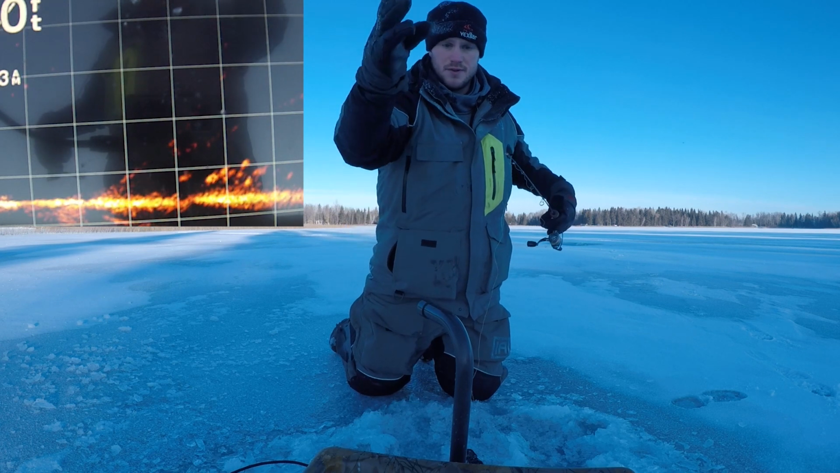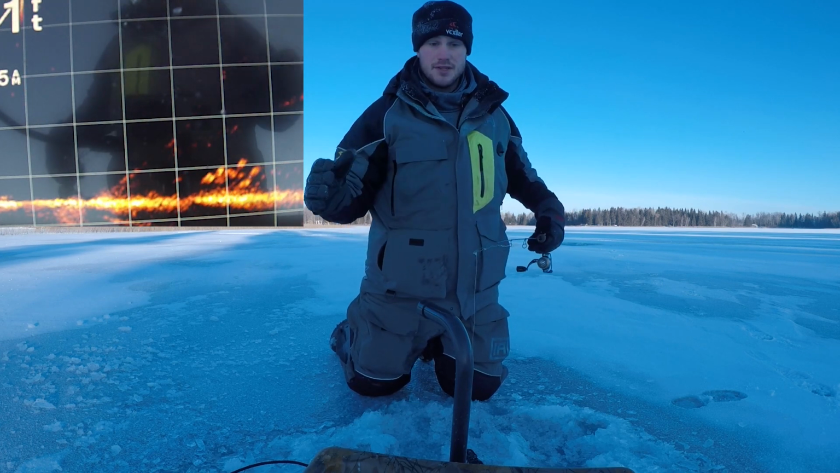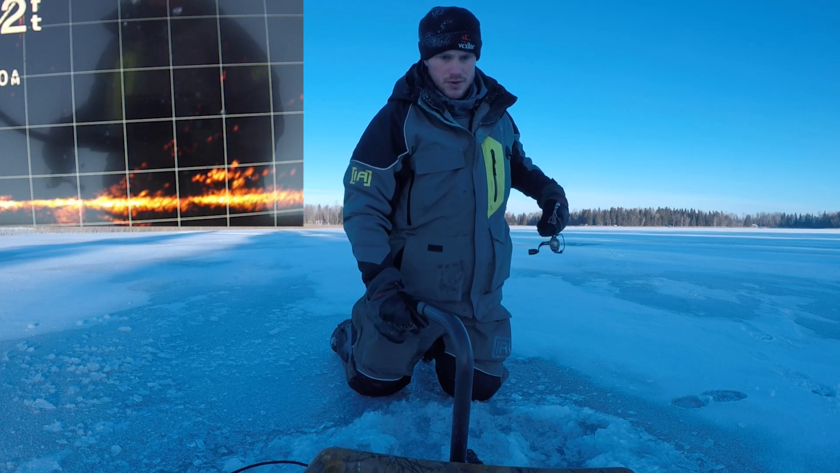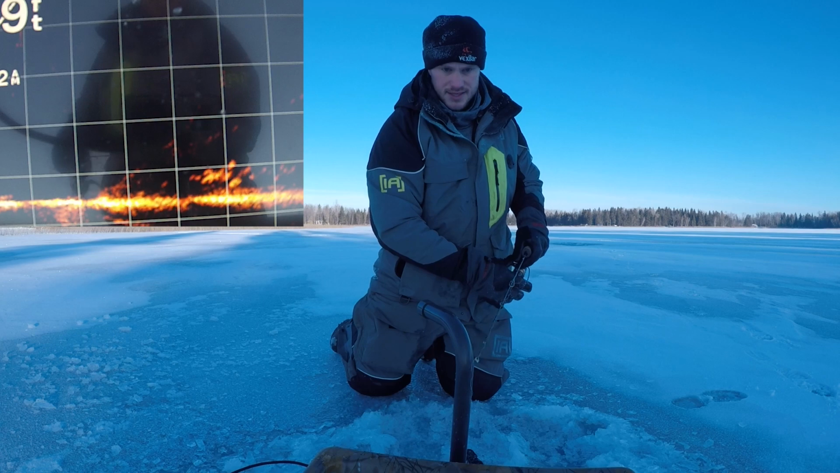You can see those fish were moving this way, so I had all these holes drilled out. Now I can be in front of these fish. They look like they're moving towards me. The thing is, they can turn at any second.